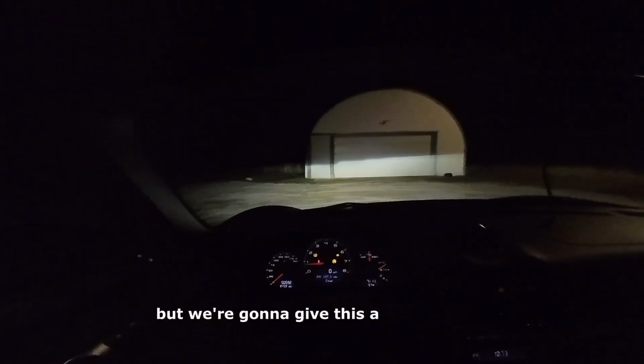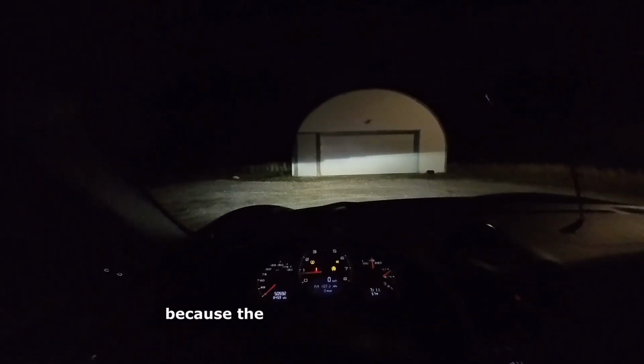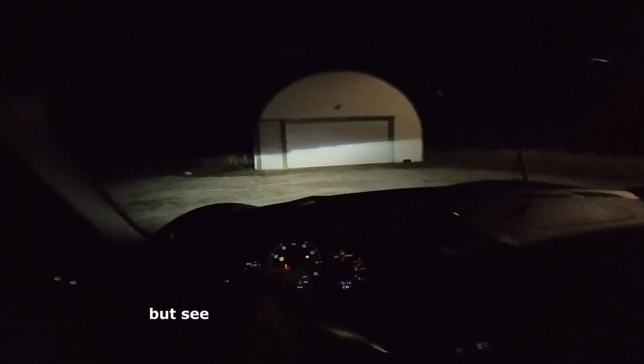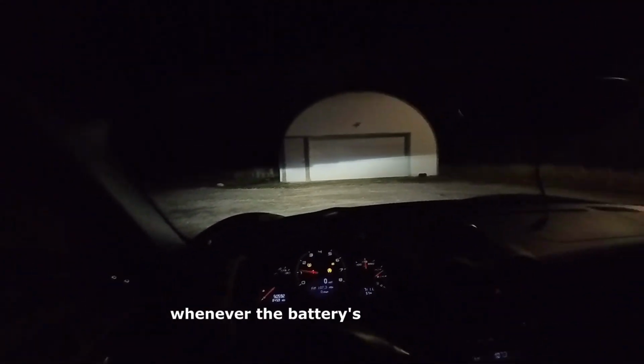Well, it's nighttime, but we're going to give this a shot anyway. We got all kinds of errors because the battery was disconnected. Those should go out as we're driving here. I don't know if you guys know, but see the ABS and the PSM error there. Whenever the battery's disconnected, you always get that because there's a steering angle sensor that needs to be recalibrated.